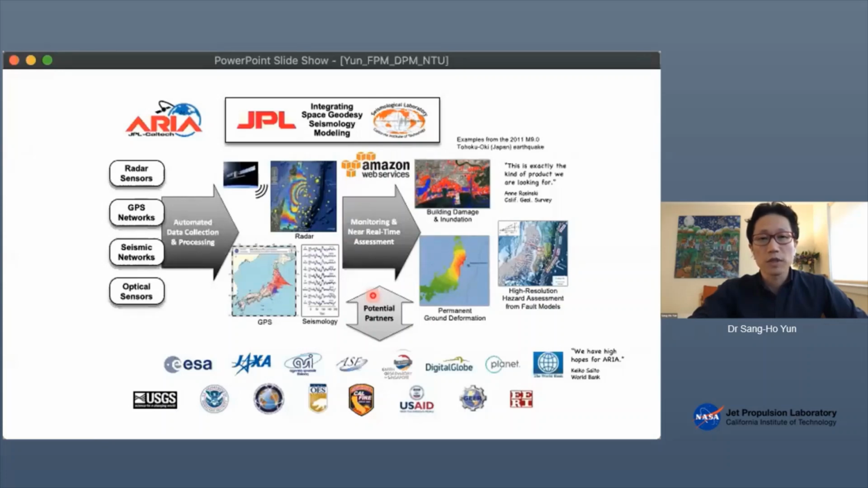And we have been developing algorithms and systems that would automatically get notified from some event notification, discover relevant SAR data, download the data, and process and produce decision support products. And we have many partners.